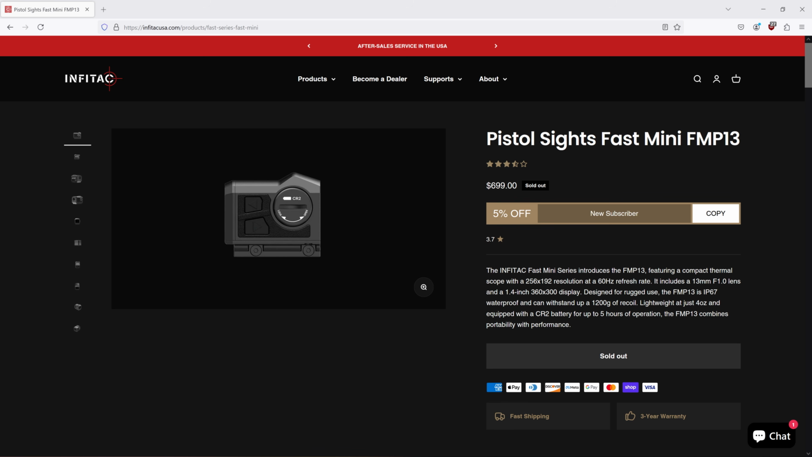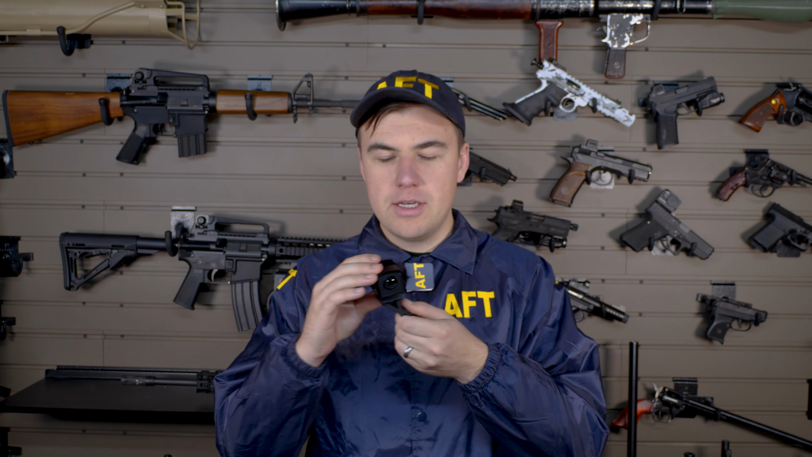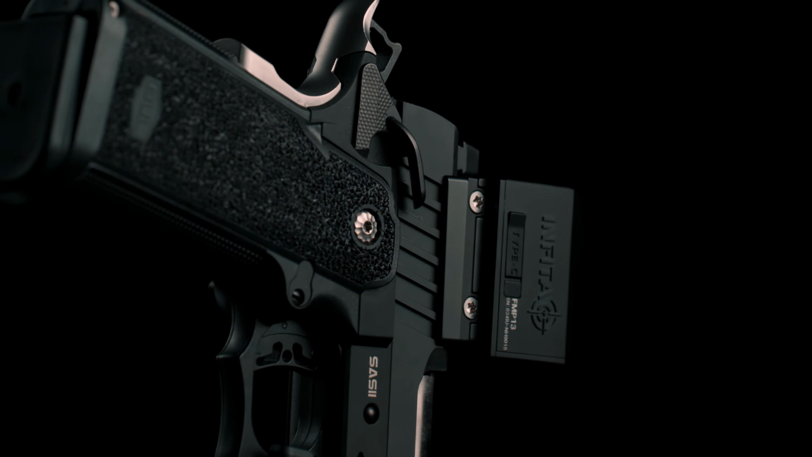All right, let's get into the pros and cons. Starting with the good stuff, number one, I'd say the price. At $700, this is a very competitively priced thermal. This is definitely punching above its weight in terms of its pricing, and that is a breath of fresh air in the thermal industry. Obviously, the size and weight of this is unlike anything that's been on the market before.